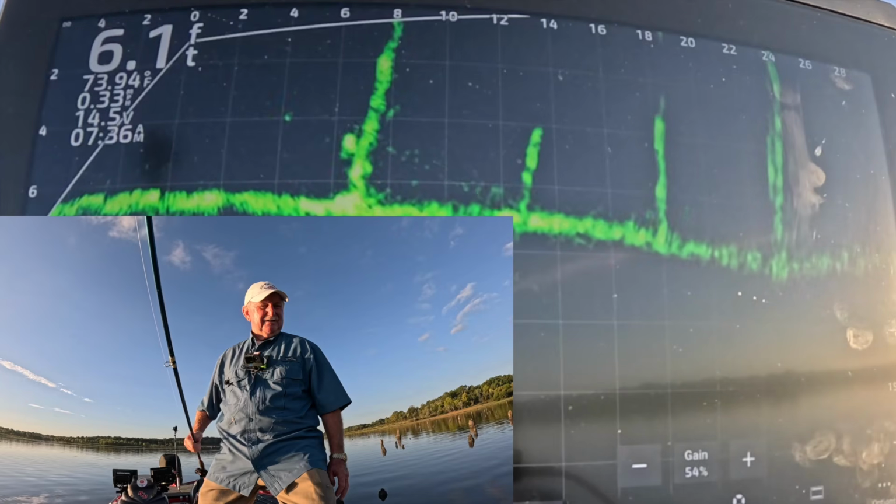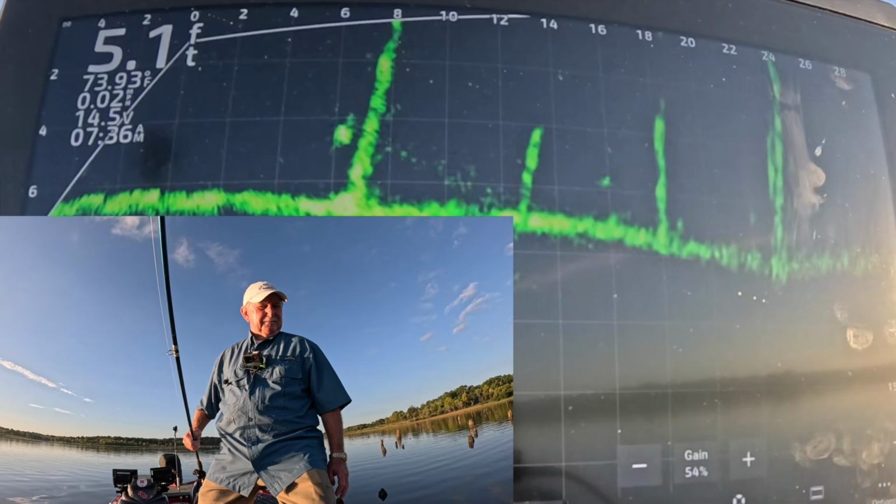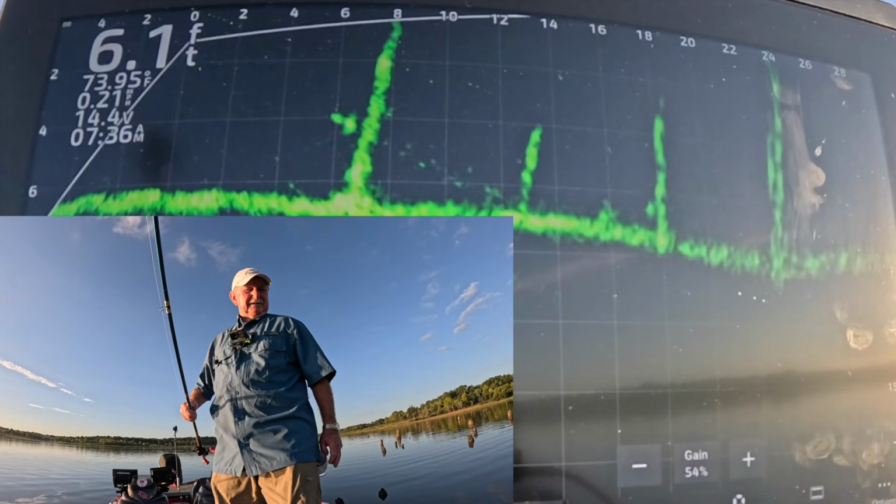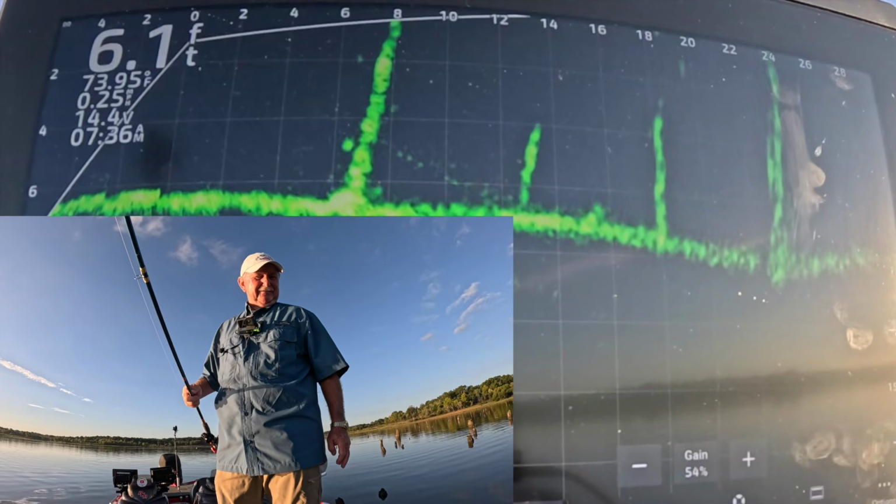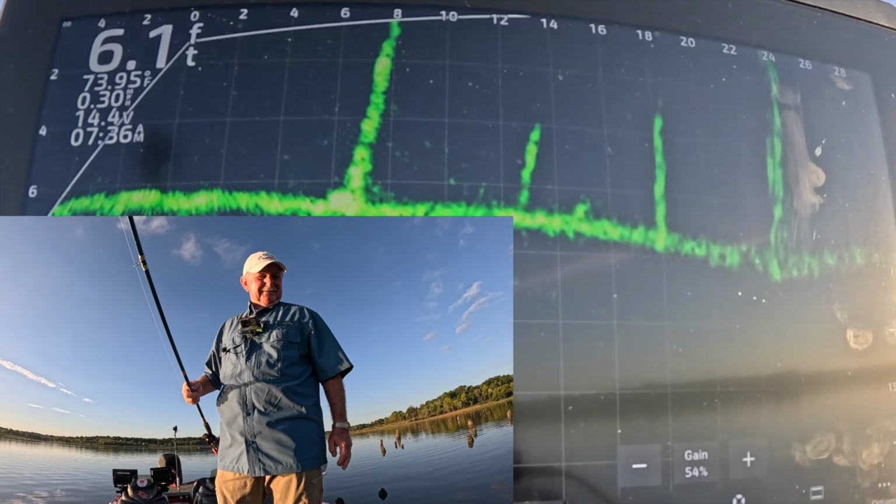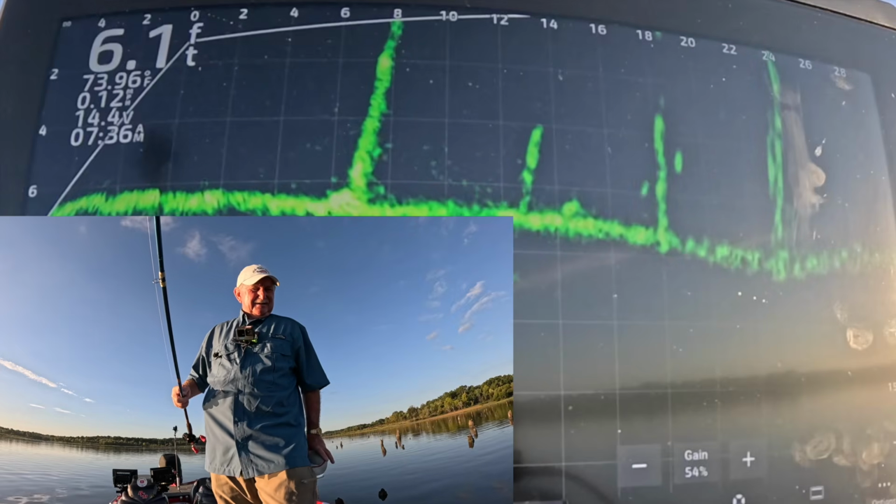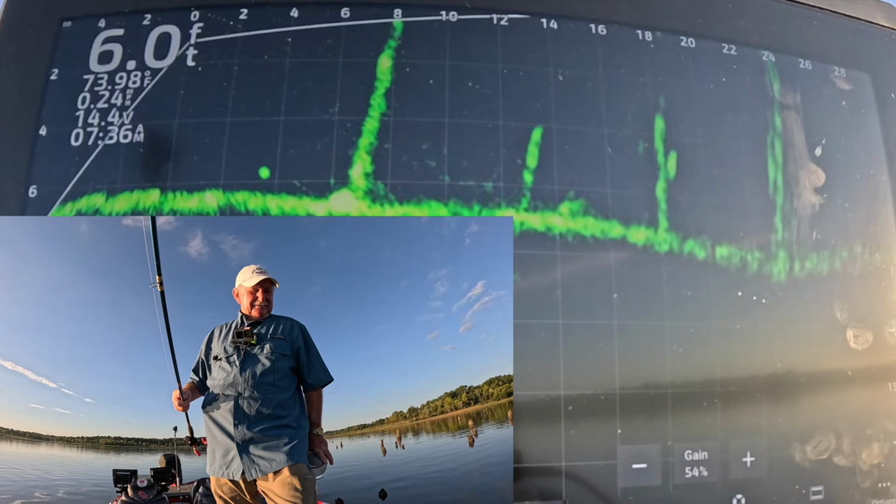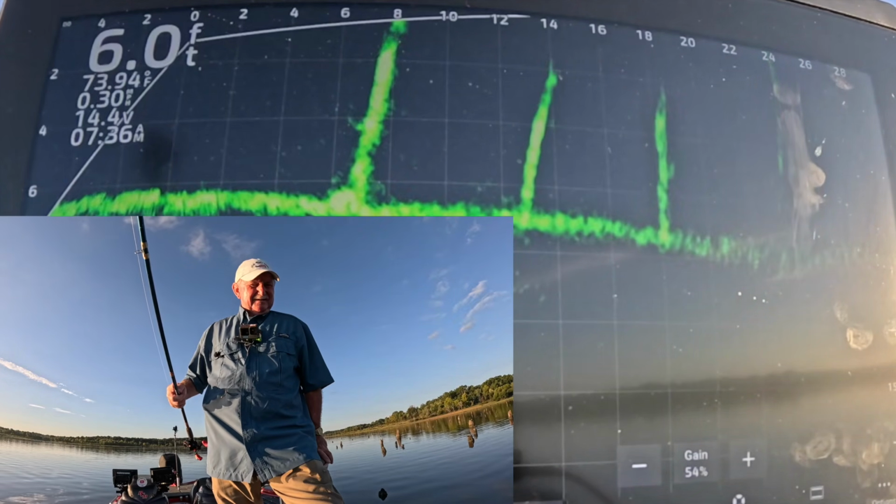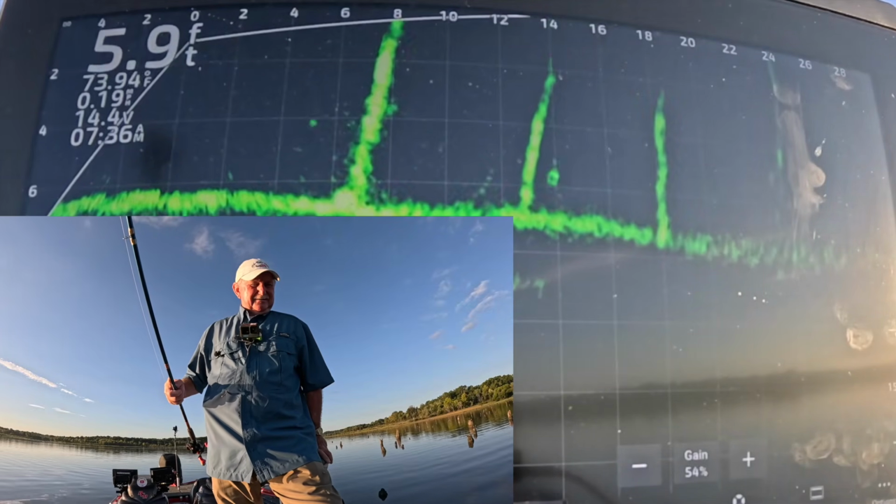Oh, he's looking at it. Oh, he licked it. I felt him. Boy, you just don't want to take it. I guess I'm gonna have to get a minnow out here. He must have taken off. All right, let's get a minnow.